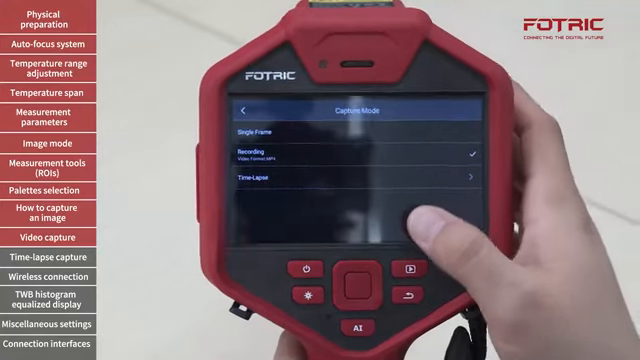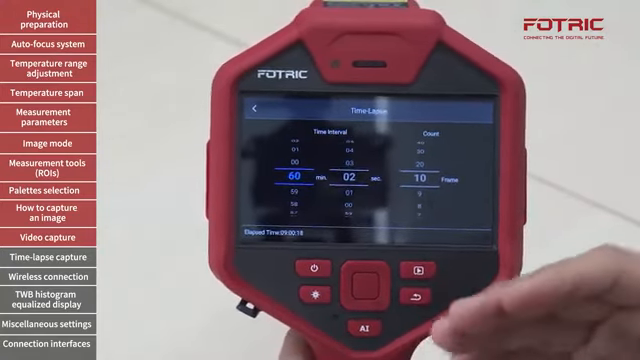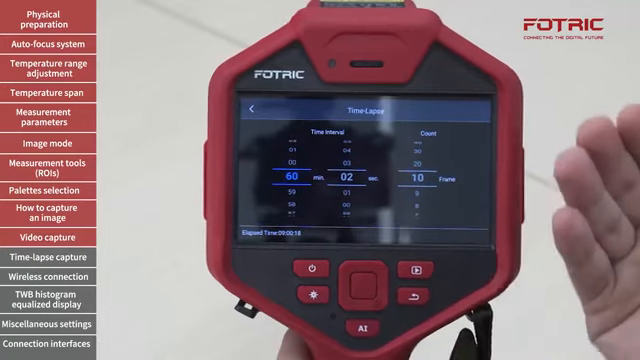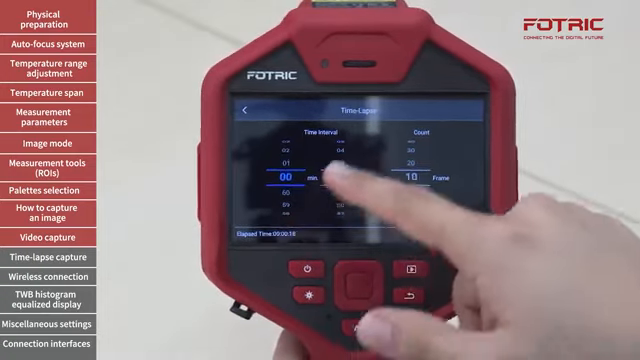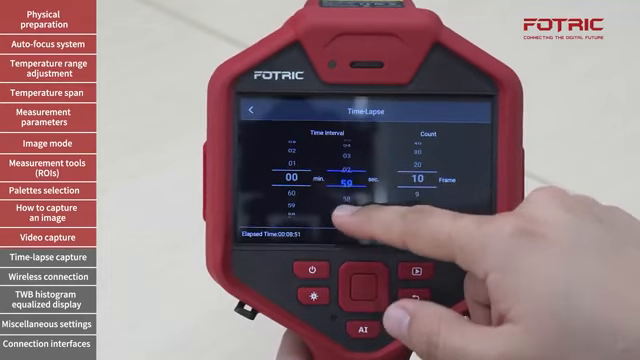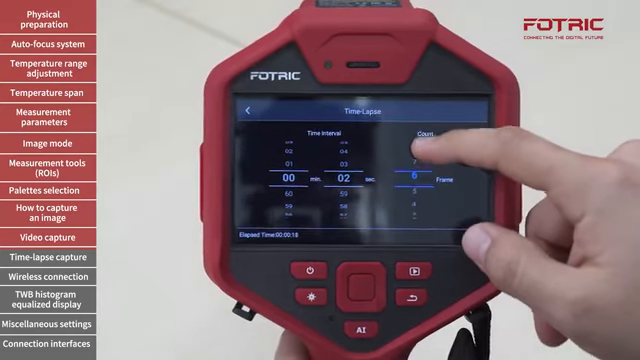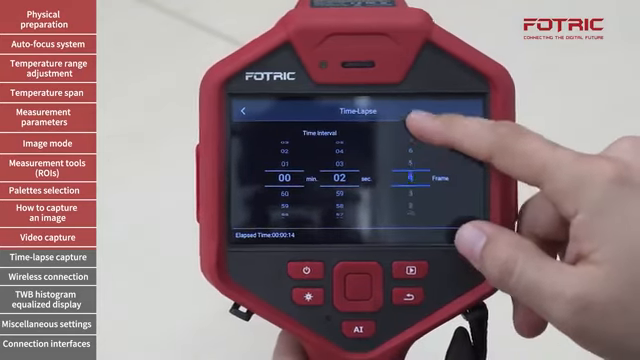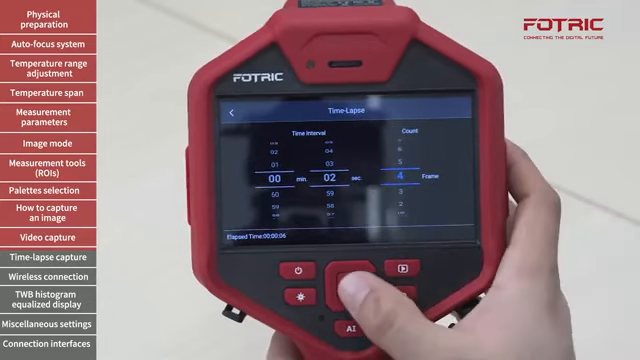Lastly, on capture mode, I can switch to time-lapse. Time-lapse will take pictures in the frequency that I set up the camera for. So let's say I want the camera to take a picture every few seconds, let's say every 2 seconds. And I want the camera, for the sake of this video, just keep it short, I want the camera to take 4 frames. I hit enter.